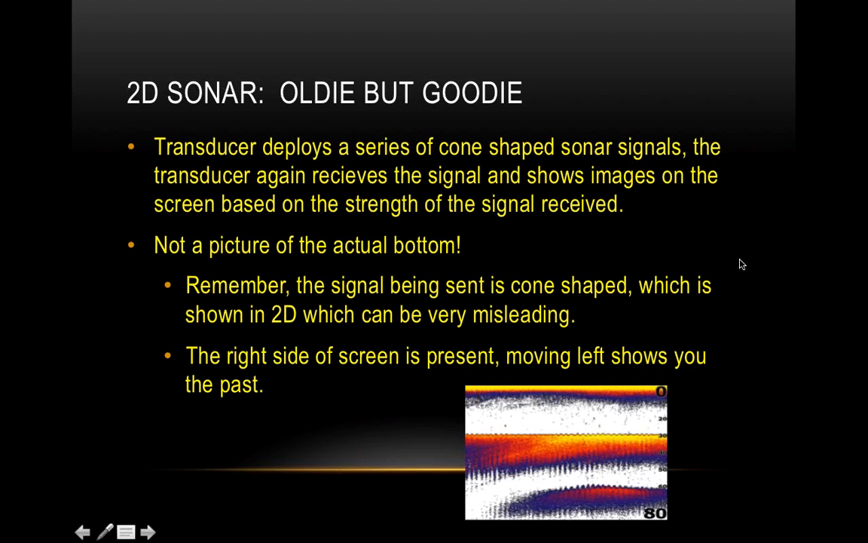All right, so here we go. This is the real good stuff. 2D sonar. This is really where we need to start. This is really what's going to wrap everything together for everybody.